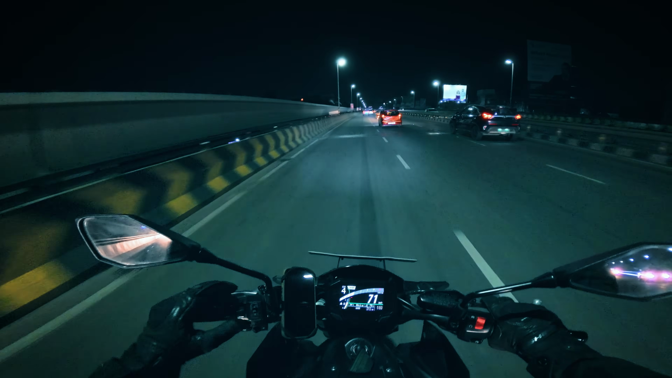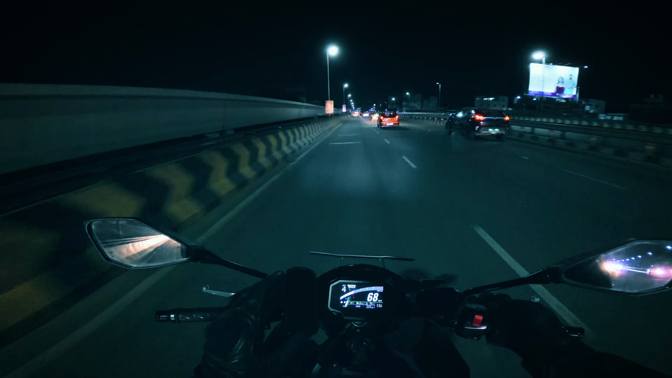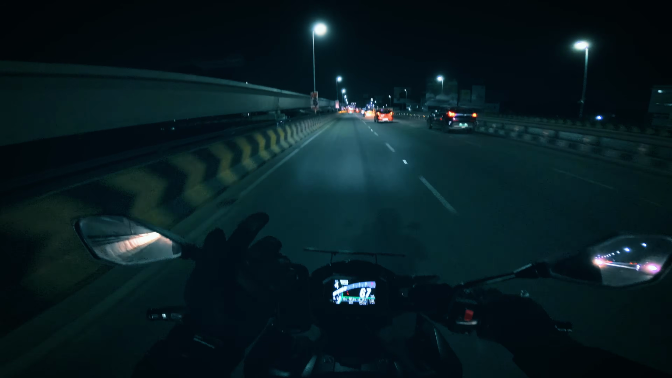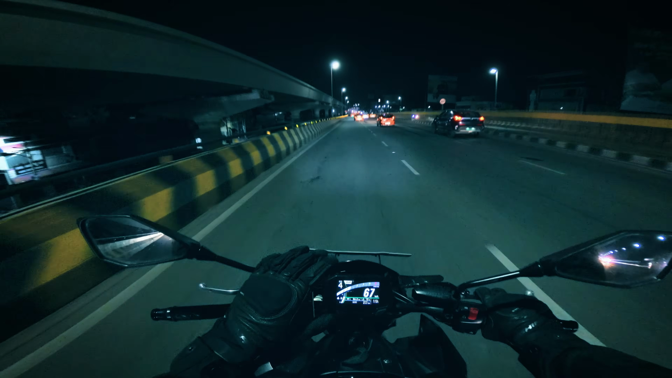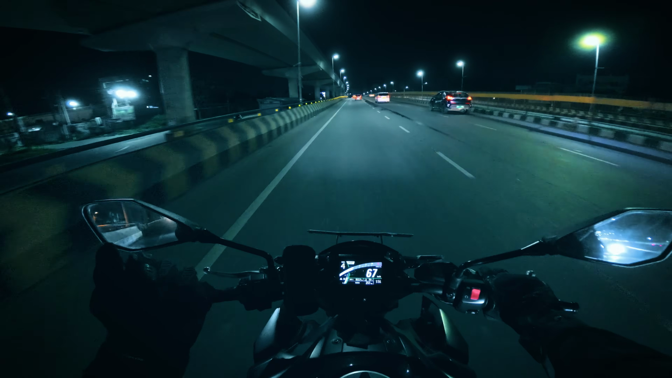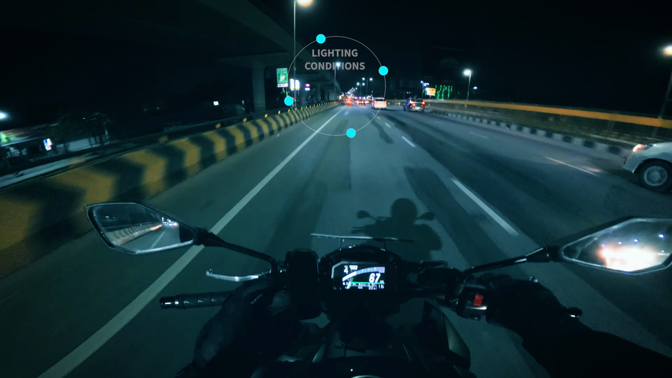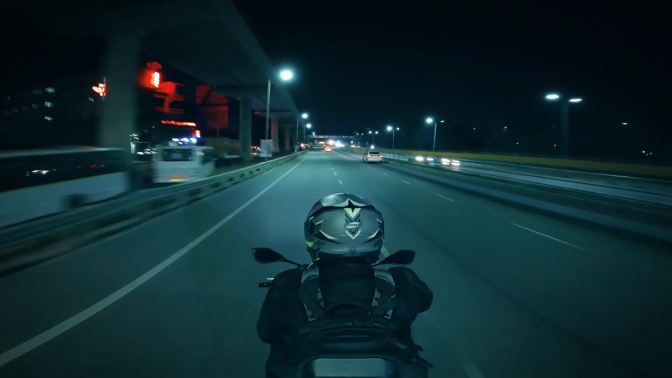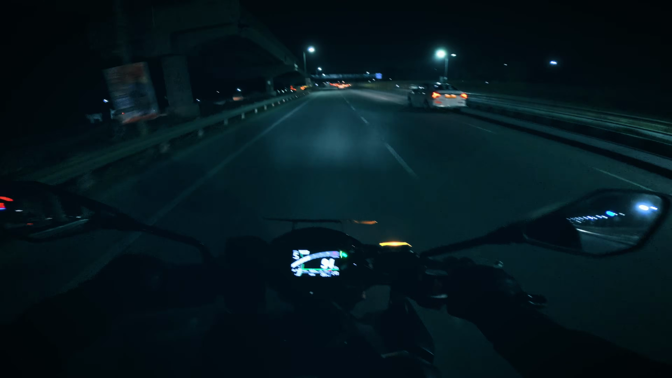There are a few roads in Bangalore where there are absolutely no lights at all. It literally looks like a scene from horror movies. But when you compare that with this, this is literal heaven, because the lighting condition on this road is excellent. There are proper markings, there are markings when the bridge is about to start. That is good. As far as lighting is concerned, this particular highway is a 10 on 10. I personally think that you'll have a lot of fun on this highway.